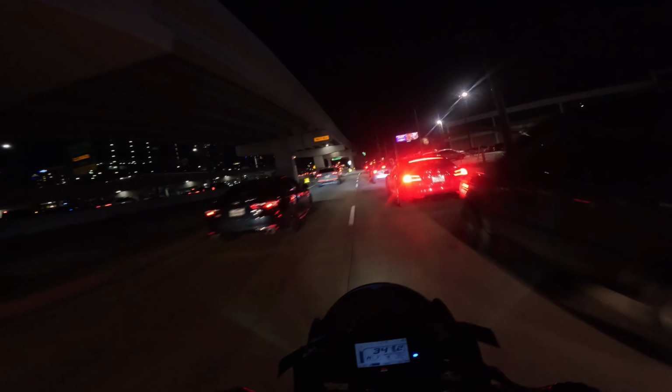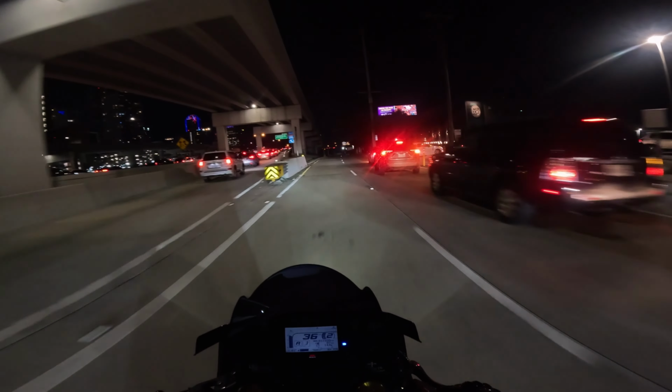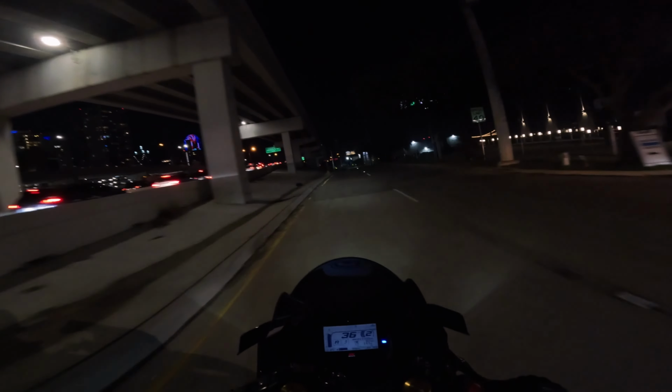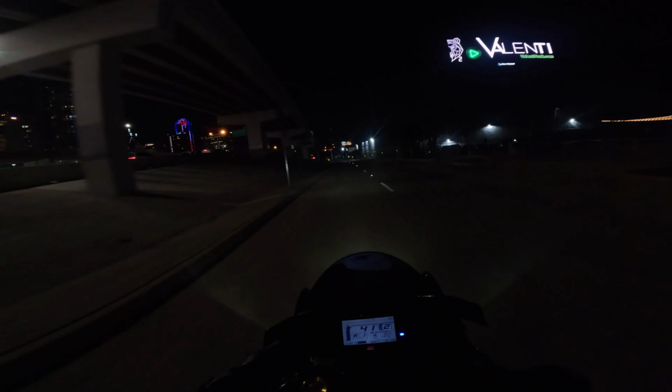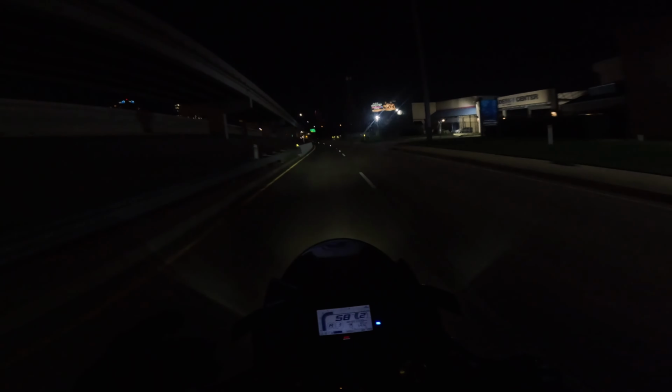Oh, you know what? Let me talk about lane splitting real quick. So I'm not an experienced rider, but I have a few rides under my belt. And one thing about lane splitting that I can say is this: if you're gonna lane split, make sure that the lane split that you make is the smartest decision regarding lane splitting that you can make.